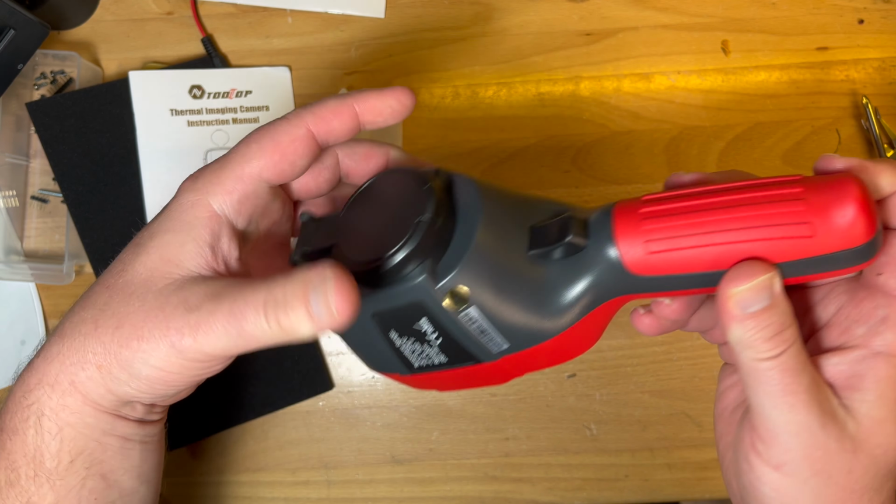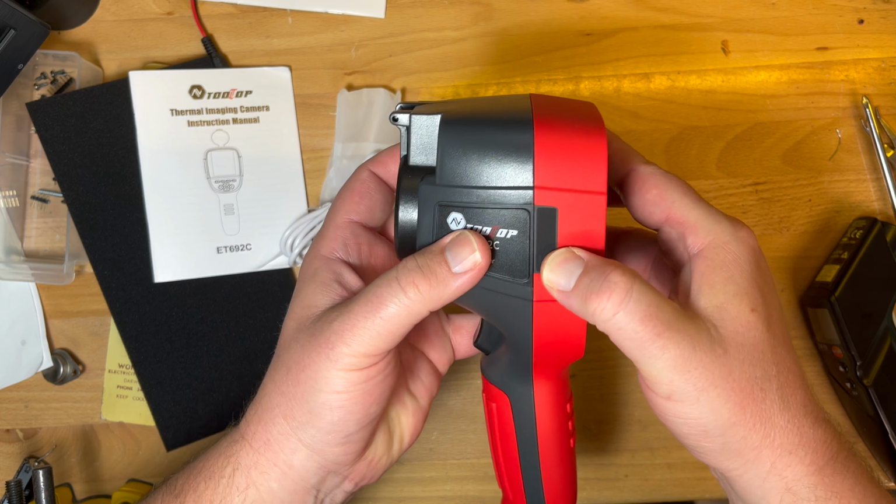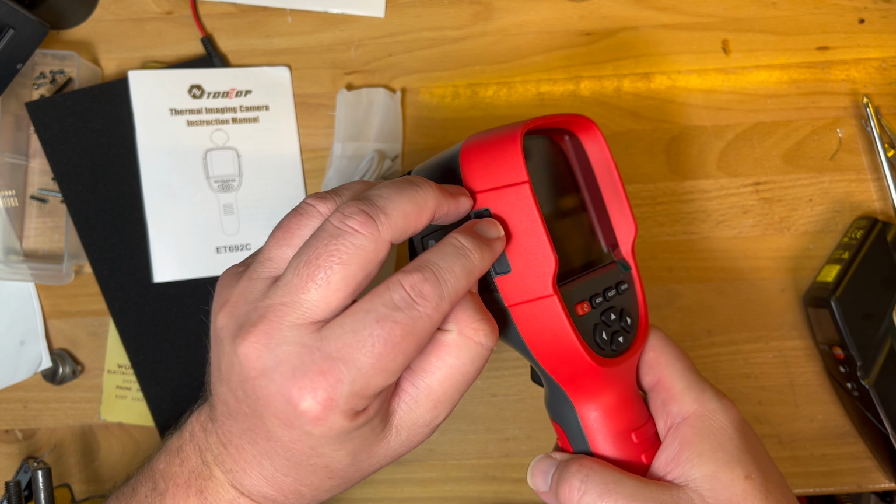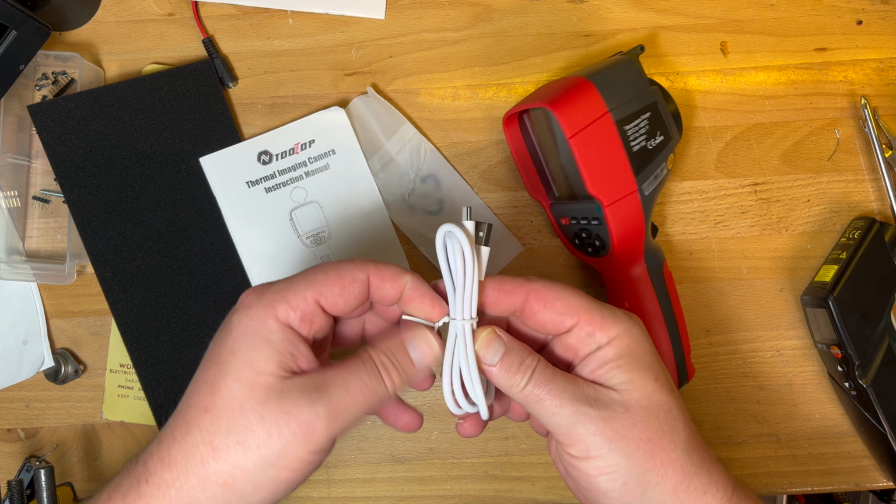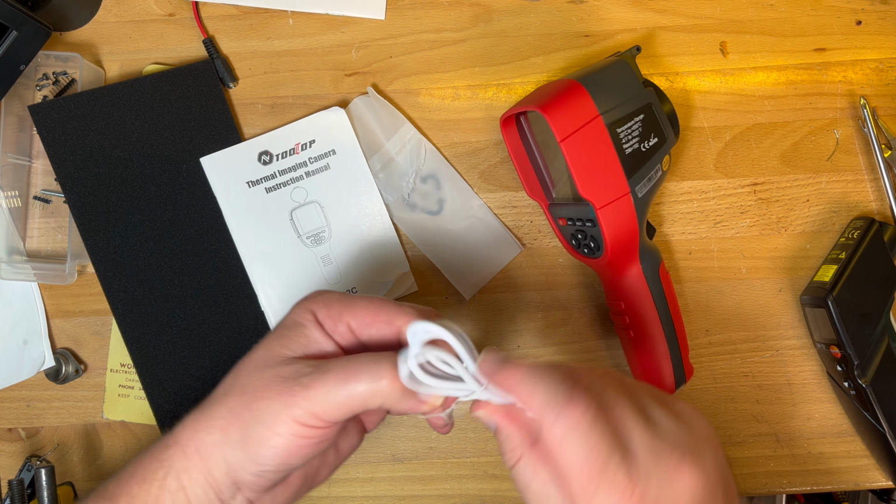Okay, this is where reading the manual probably comes in handy, because it does look like it's weatherproof. What's this on the side? Does this open? Oh, here we go. That's the charging port there. So I assume I need to charge it first off. So let me charge it up.